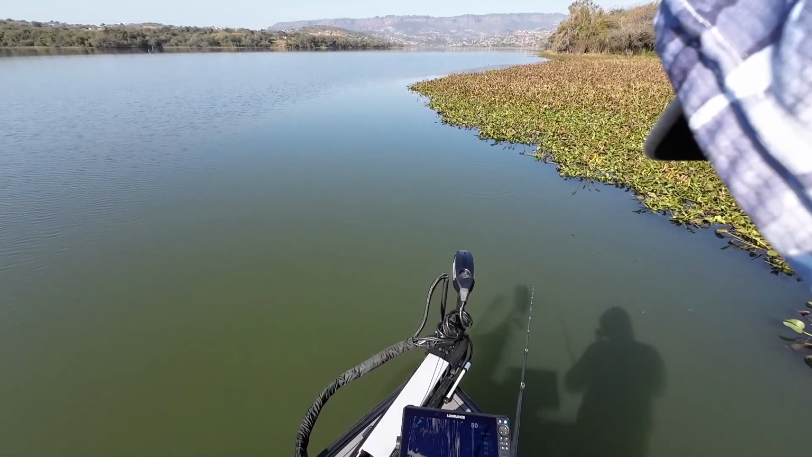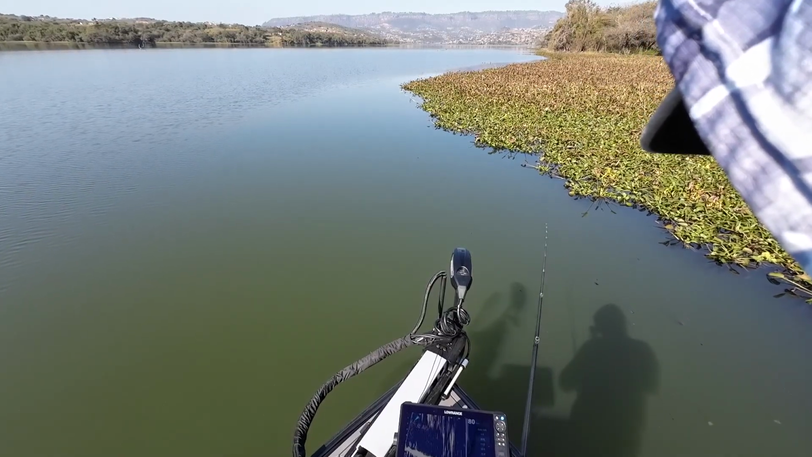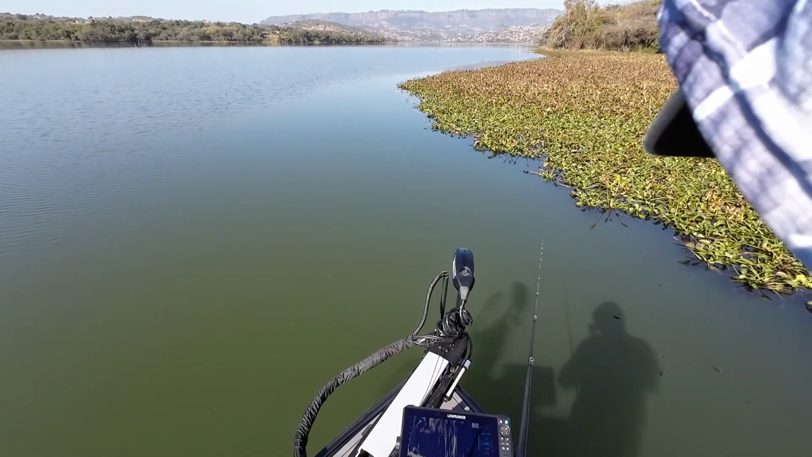Look at my forward-facing sonar. Look at the jackhammer. There's my jackhammer sinking to the bottom. You go, just give it a yo-yo, just pop it. Look at that big blob. Pop it, pop the jackhammer.